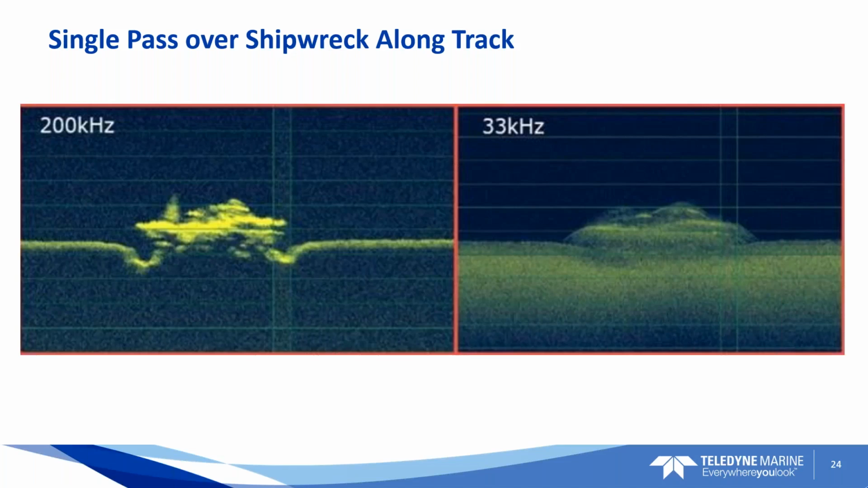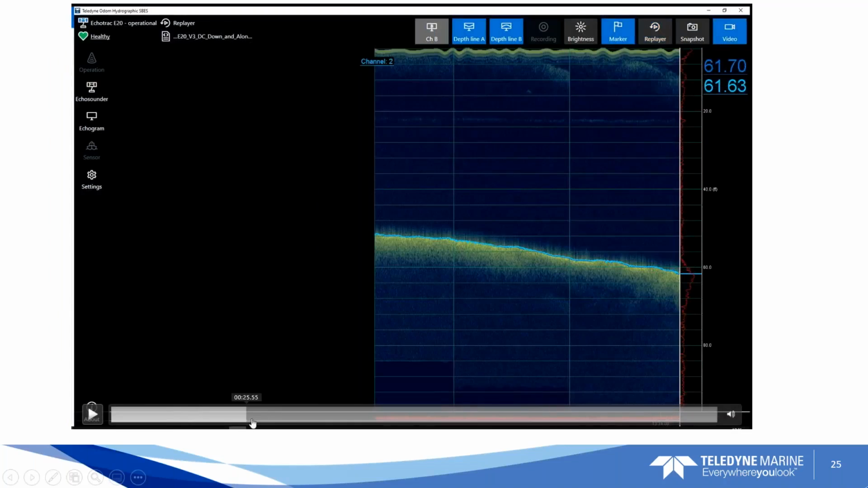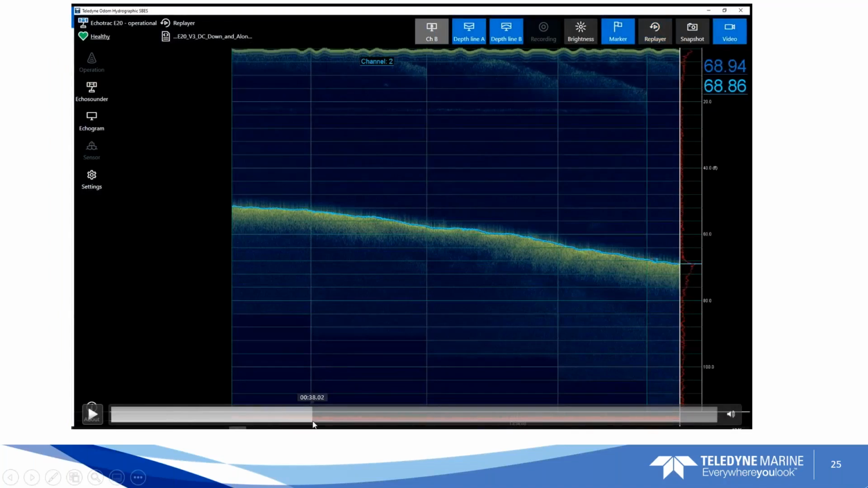So kudos. This is a little video that shows in the user interface that you can toggle between channel 1 and channel 2. I sometimes say high and low frequency, trying to steer away from saying channel 1 and channel 2. In the Q4 update for the E20, they're working on being able to display them both at the same time, so you don't have to toggle them.